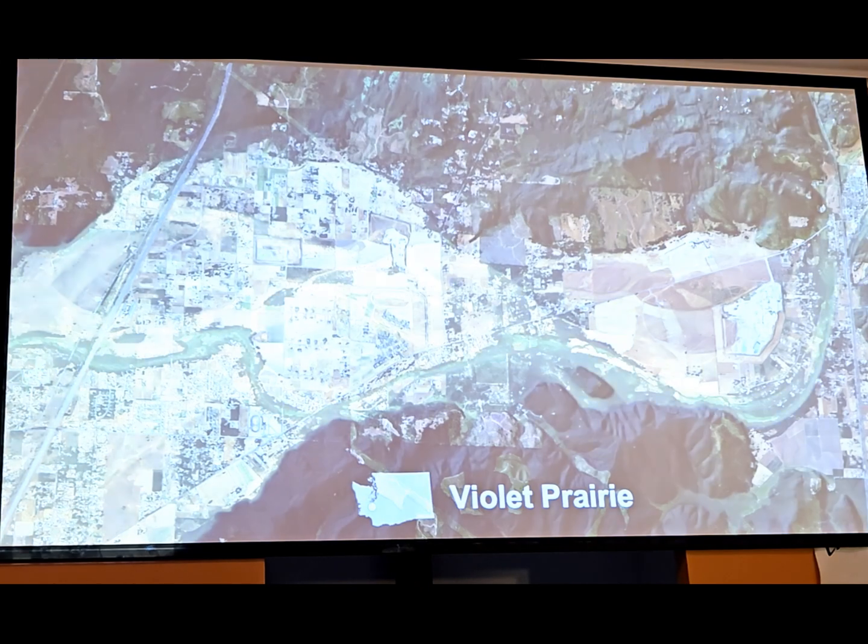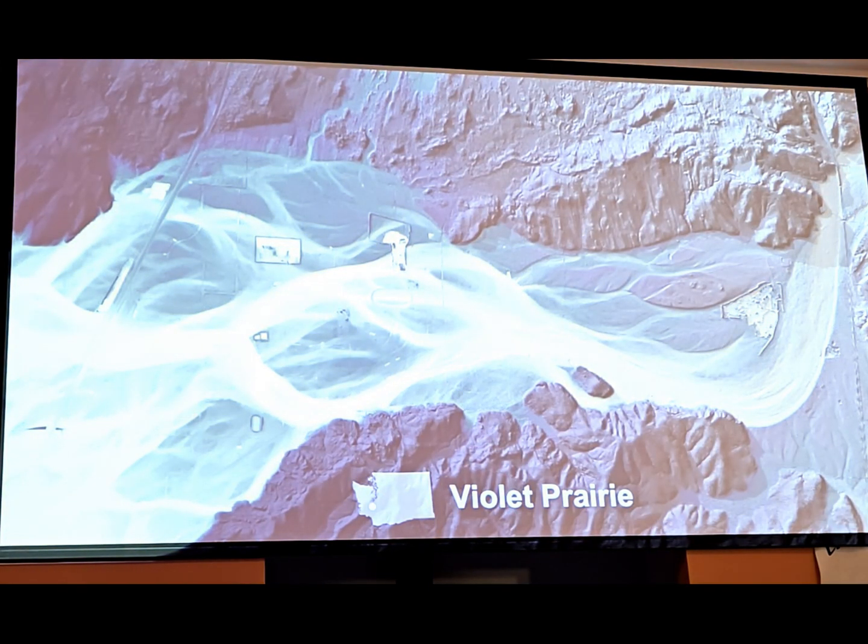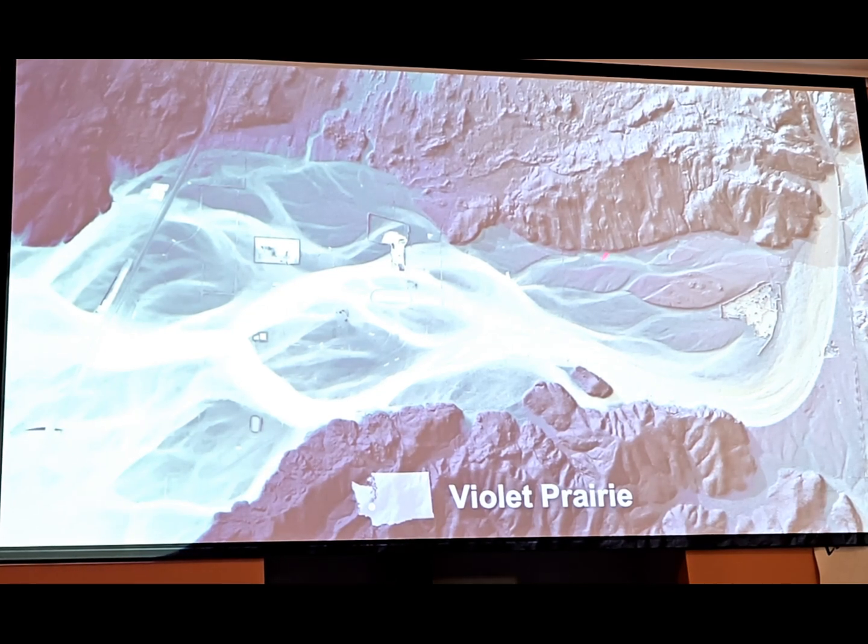But when we switch to LiDAR, you can see it was a bigger river back then, spanning that entire width of that valley. And if you were to zoom in really closely to this image, you can see there's Mima Mounds all over this prairie. So there's some sort of connection there. Not exactly sure what it is, but.